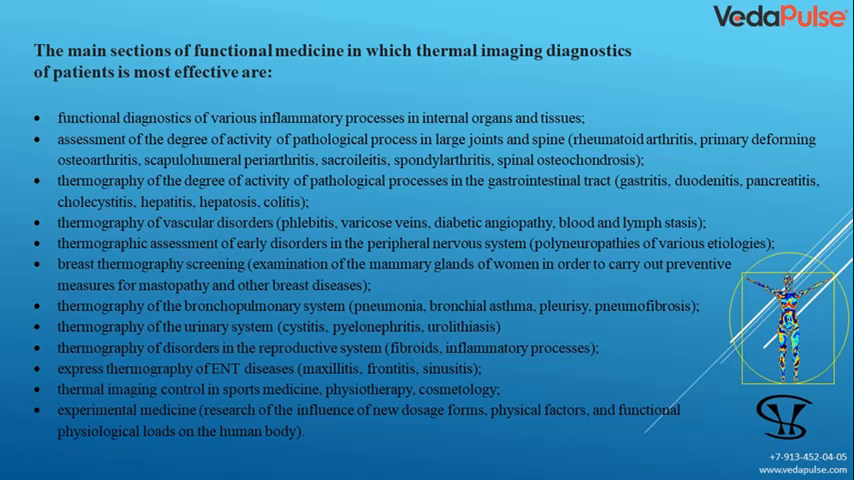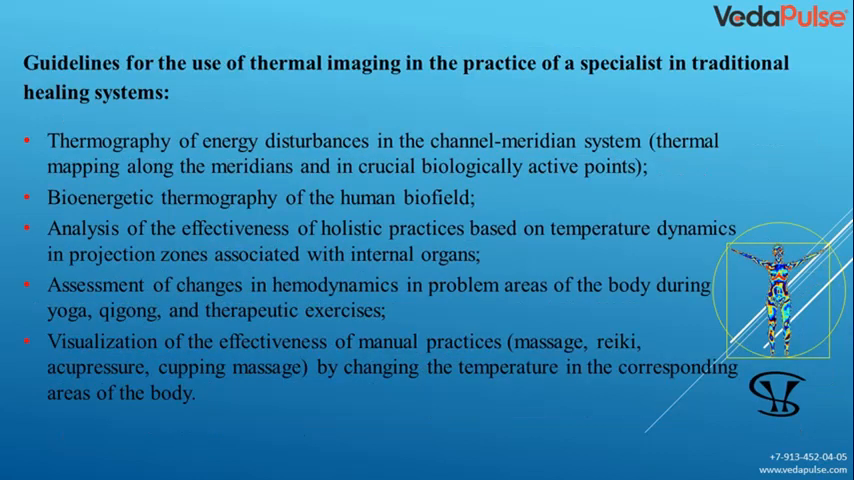Thermal imaging control in sports medicine, physiotherapy, cosmetology. Experimental medicine, research of the influence of new dosage forms, physical factors, and functional physiological loads on the human body. So, thermal imaging is now a very famous area. With COVID, people have learned that temperature measurements are very important. You know that body temperature is measured at the entrance to the airport and other institutions distantly, using IR pyrometers.